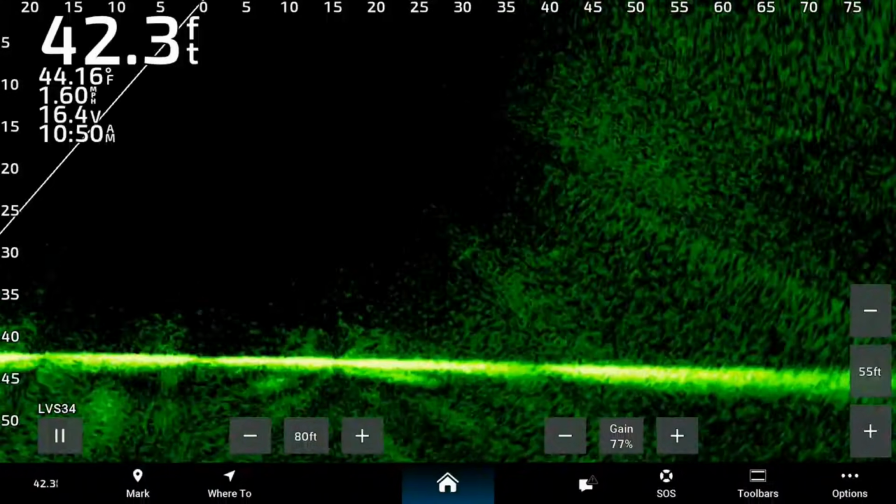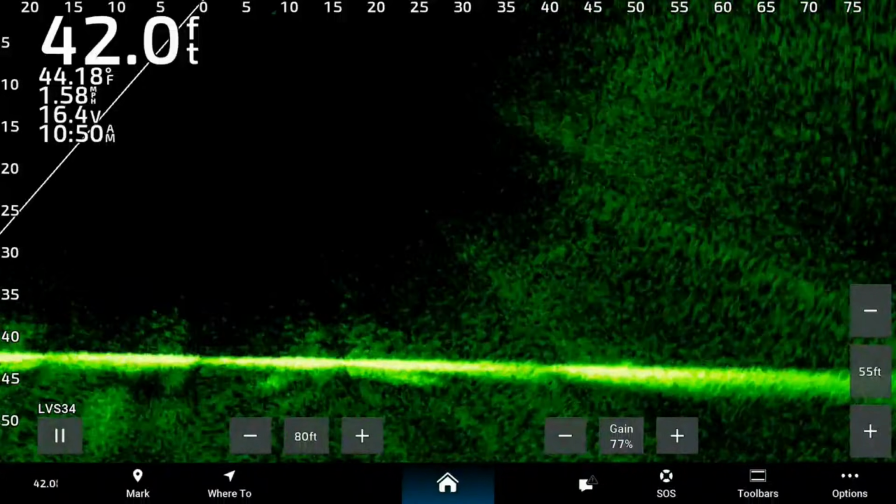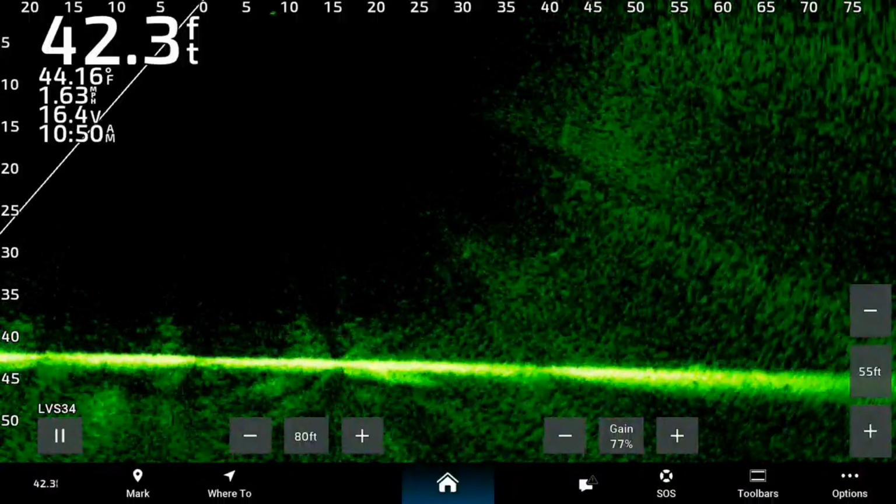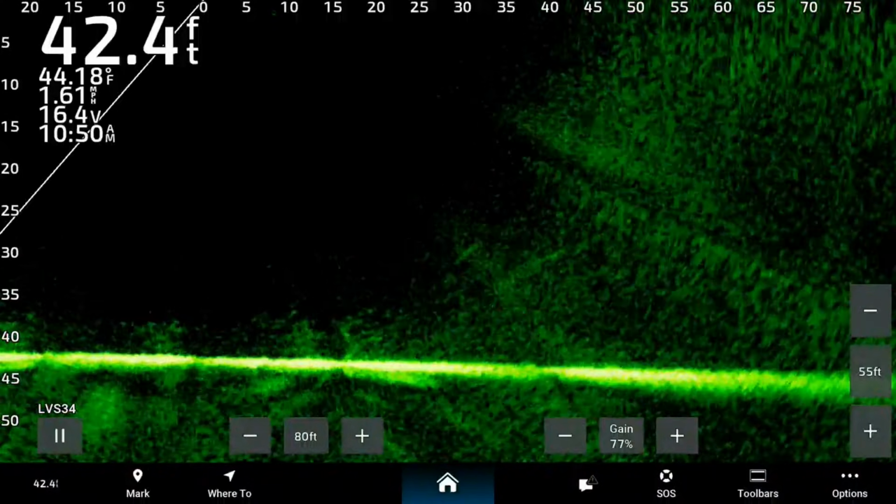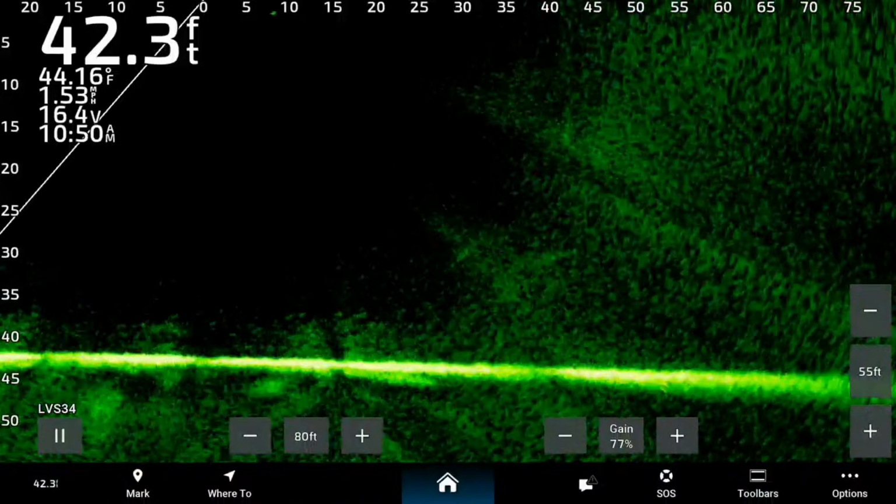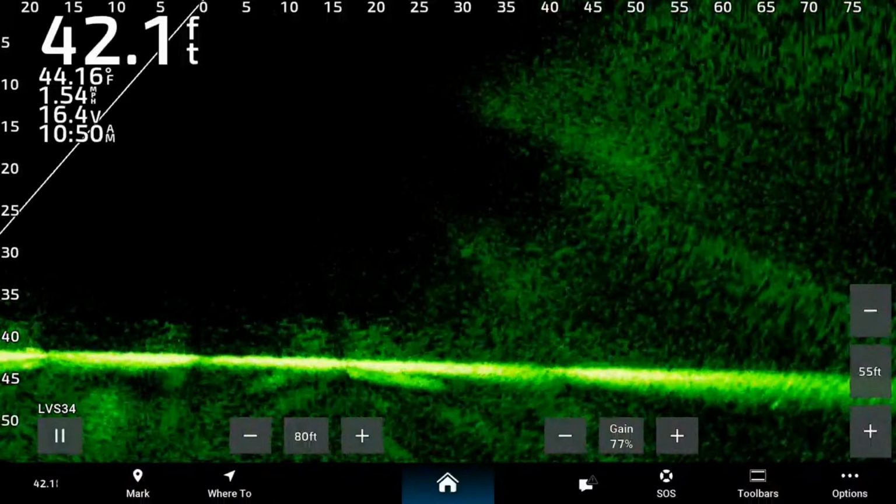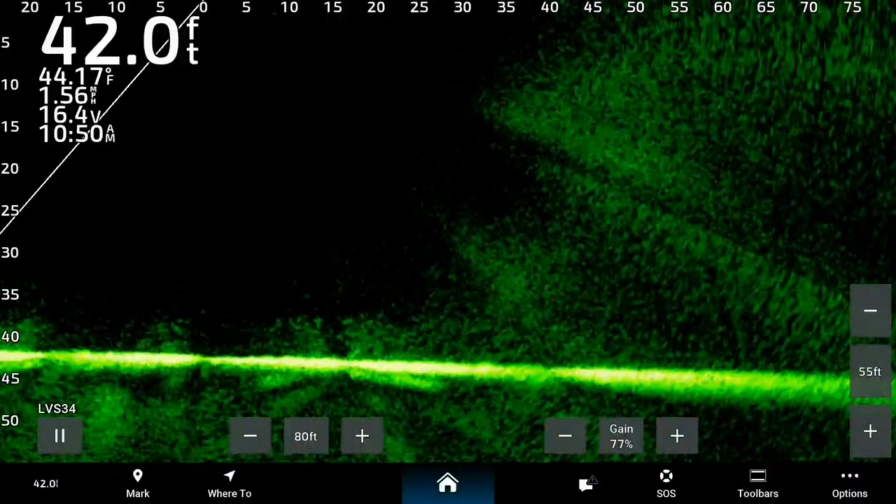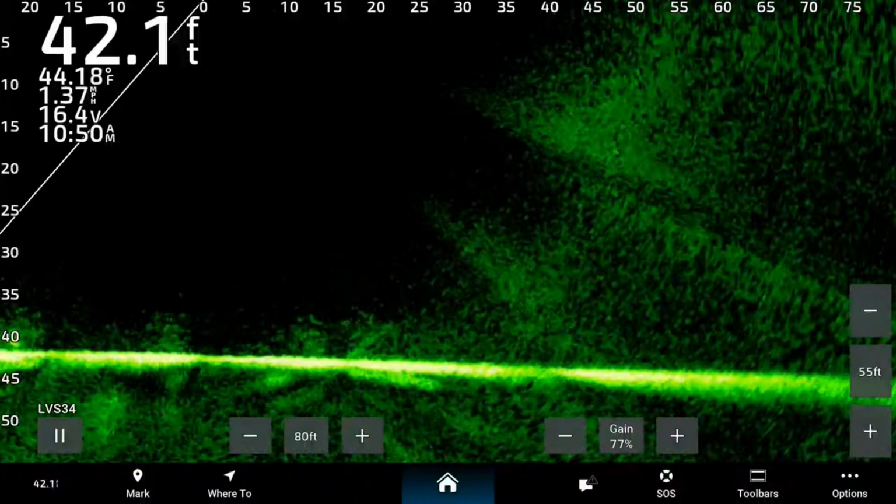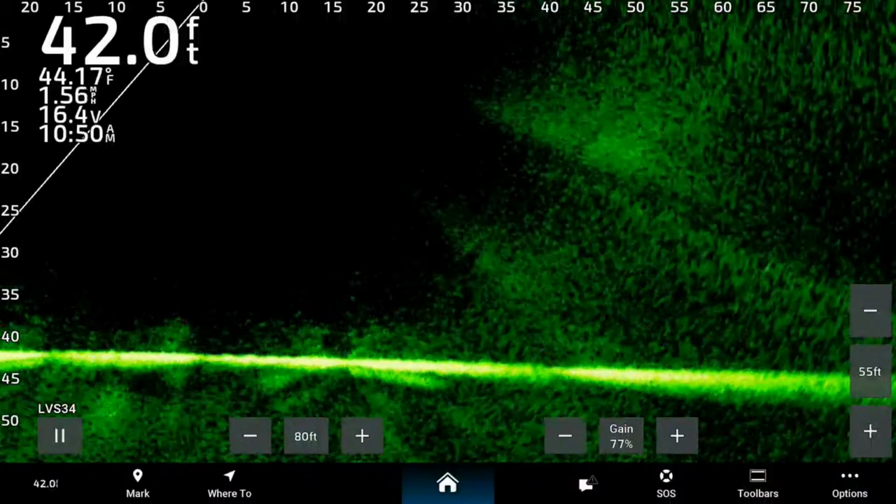Generally speaking, when I'm on downriggers, once you get past that 80, 85, you're really going to be stretching to see that presentation clearly. So we'll try to define that for you guys. We'll try to get you guys to see exactly what this thing can do, because it is not endless as far as what the limit of the LVS 34 and the Garmin unit is.